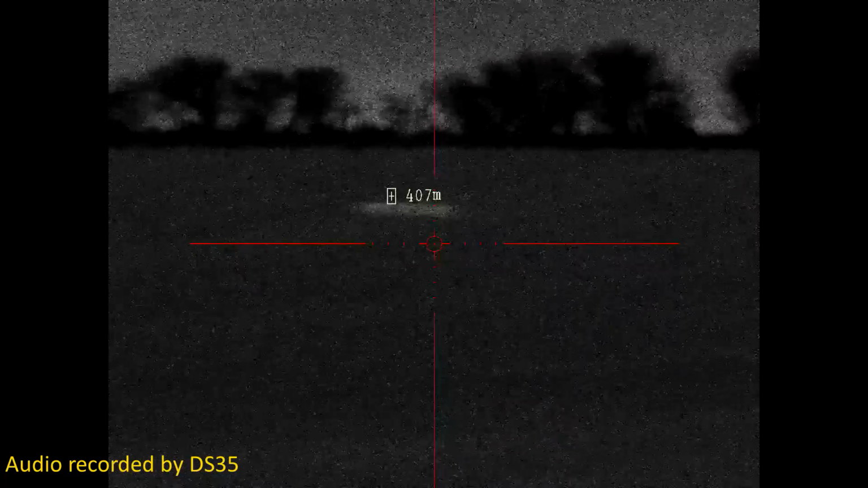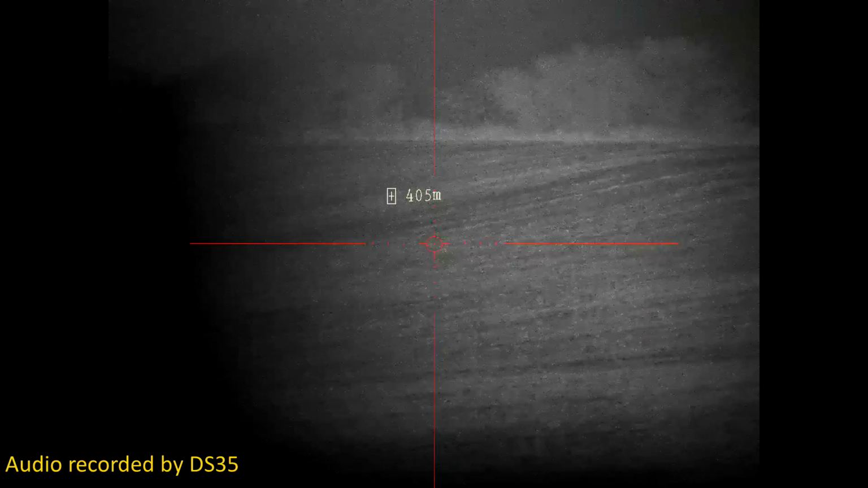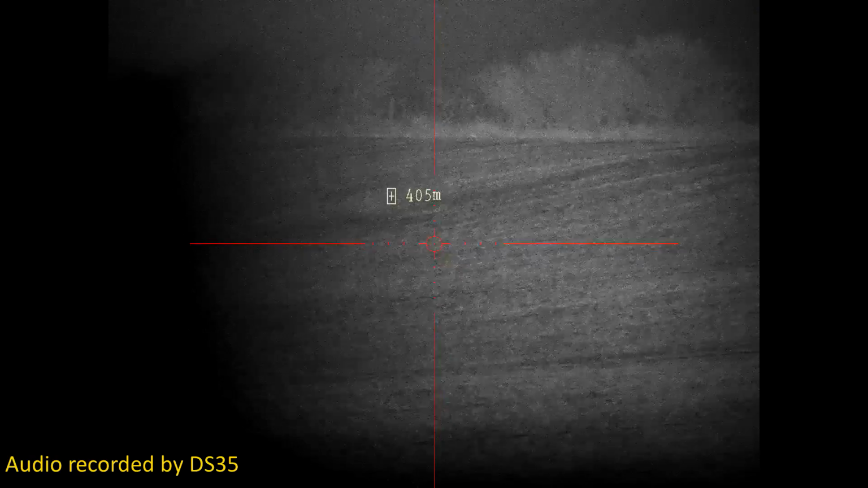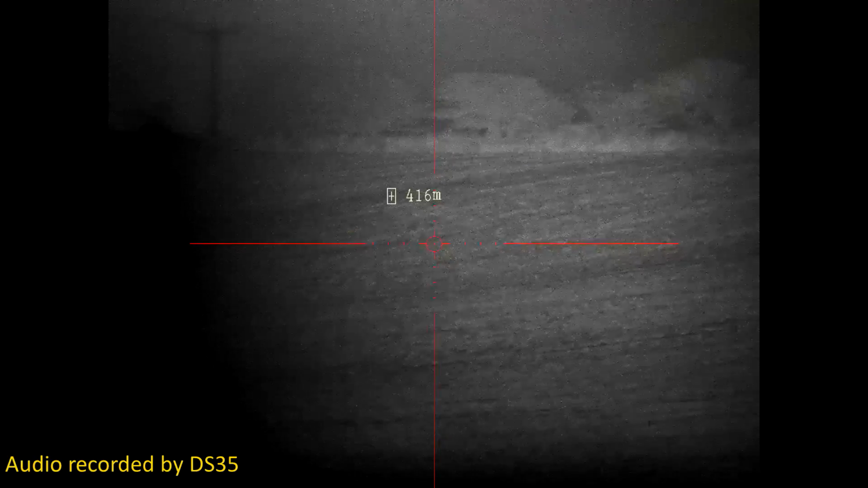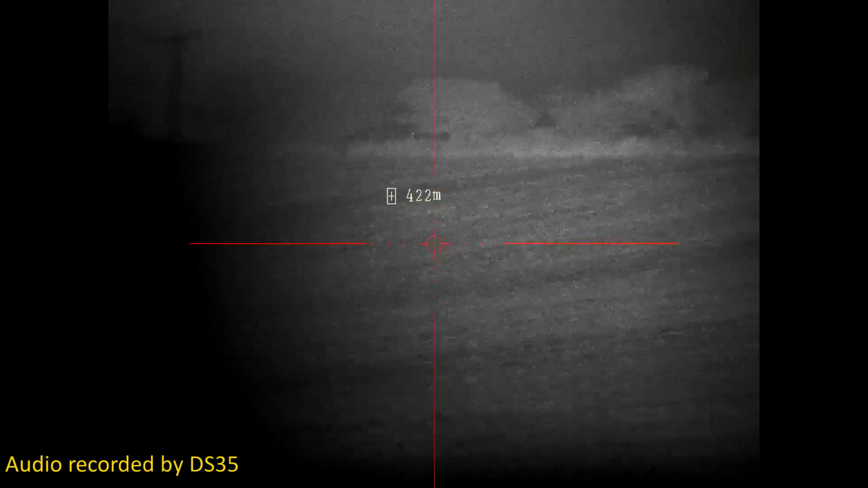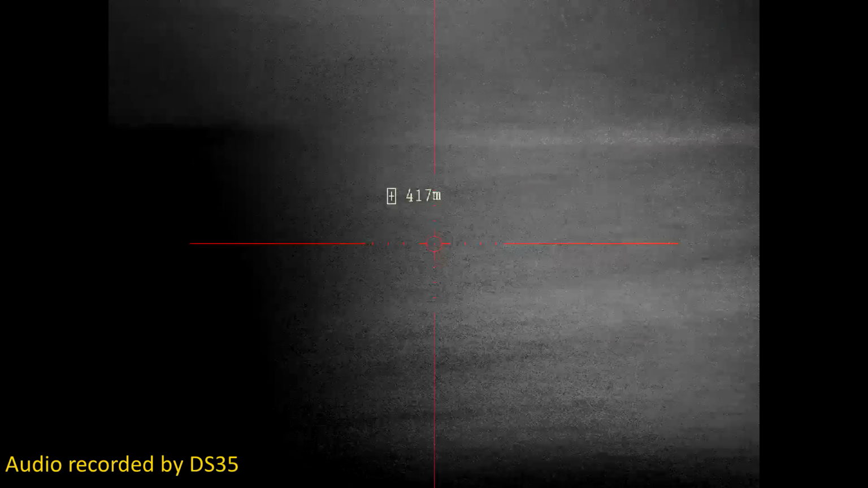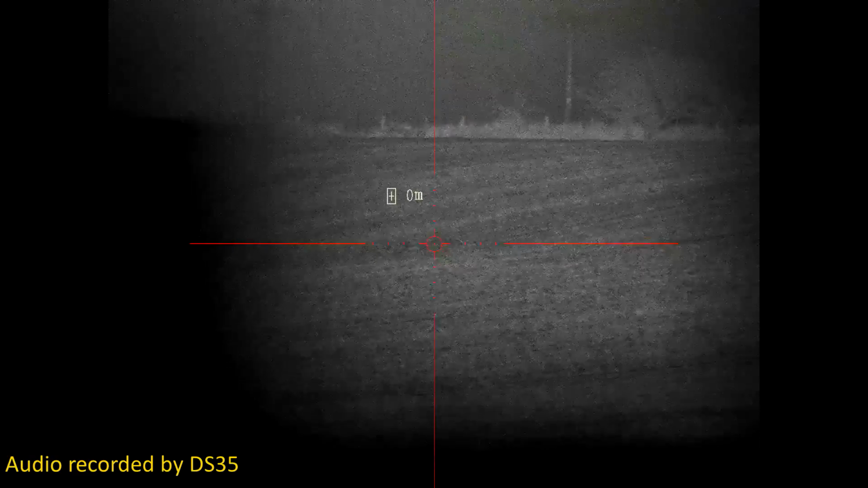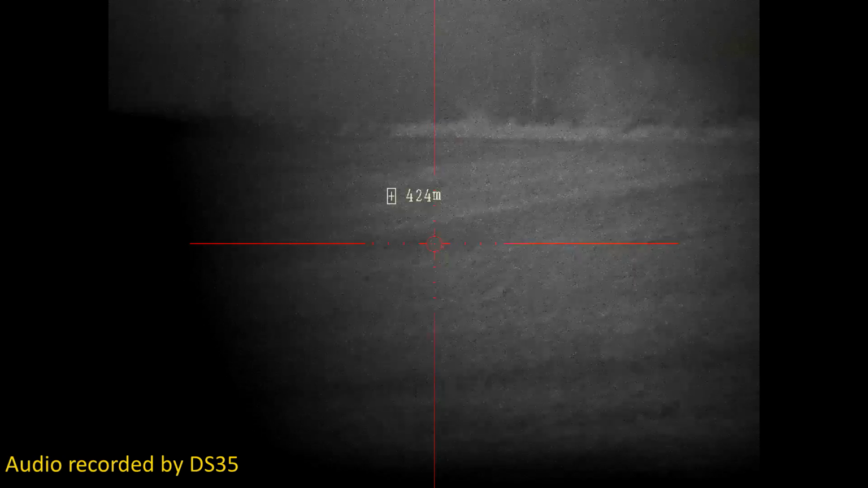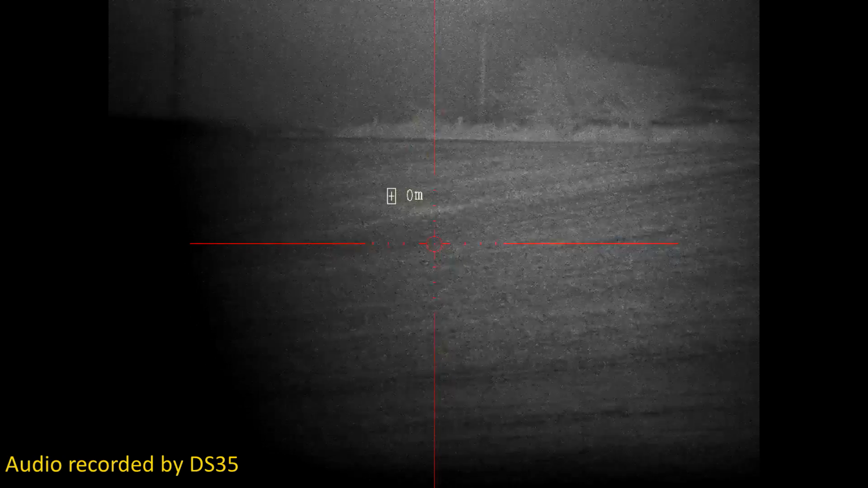So IR on 1, the beam is reasonably focused, it's centered-ish, it's a little bit off to the right, but that's 400 meters on the onboard IR, and if I focus it down a bit further, you can see the shape of the VCSELs. I'll back it off a little bit. 400 meters no problem at all. Excellent.